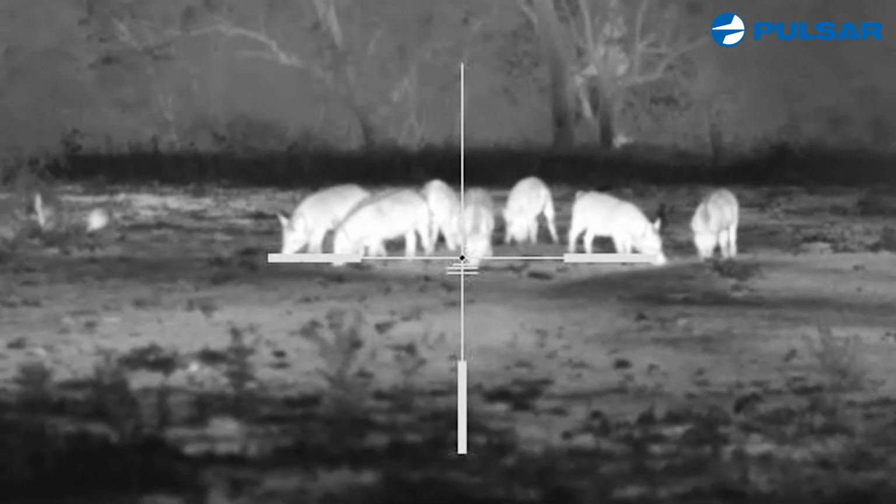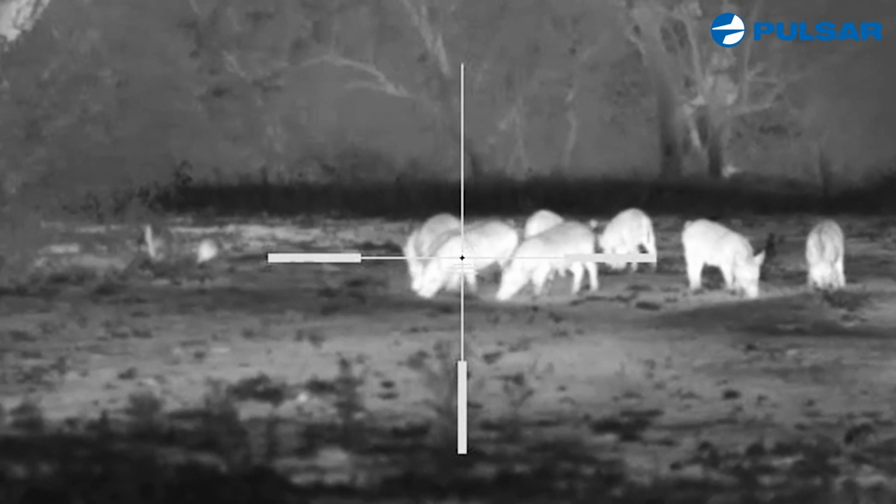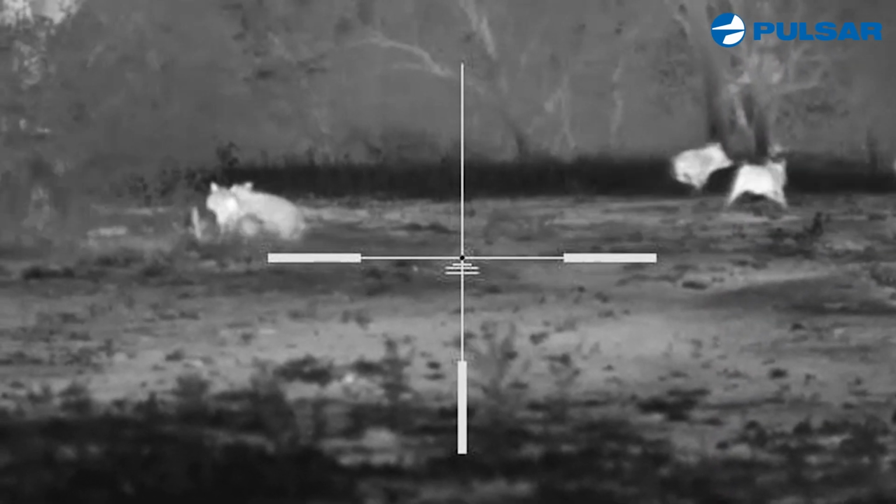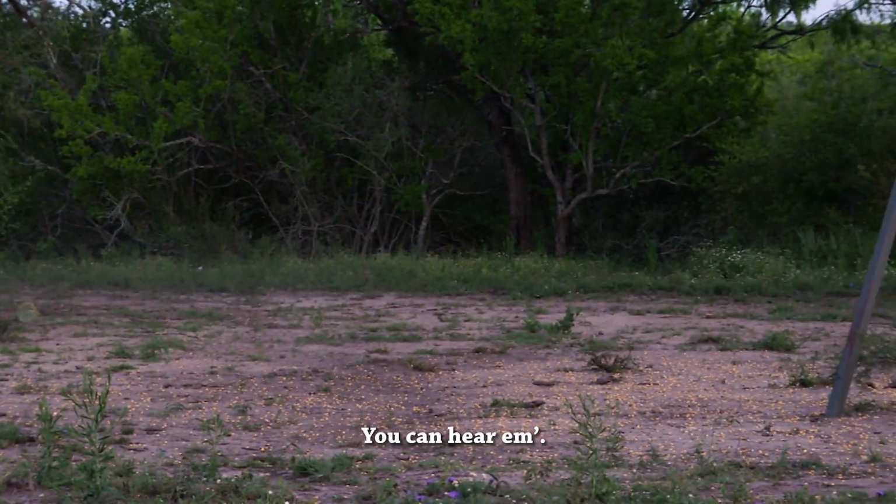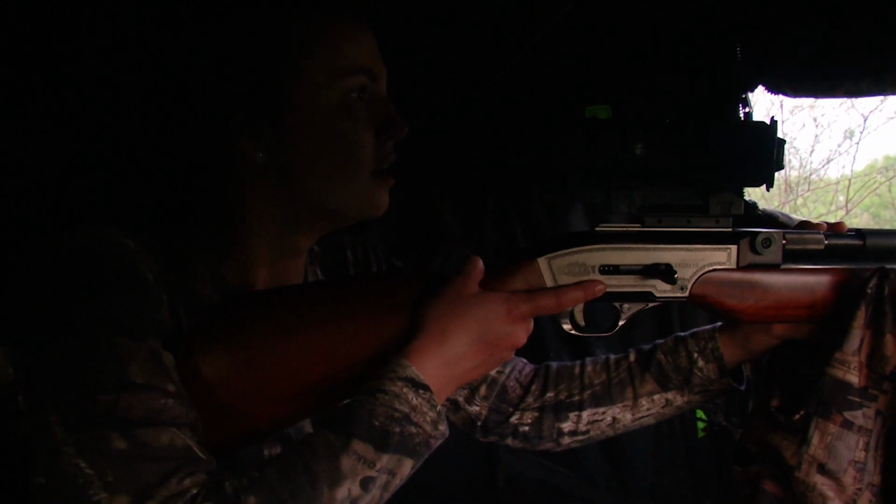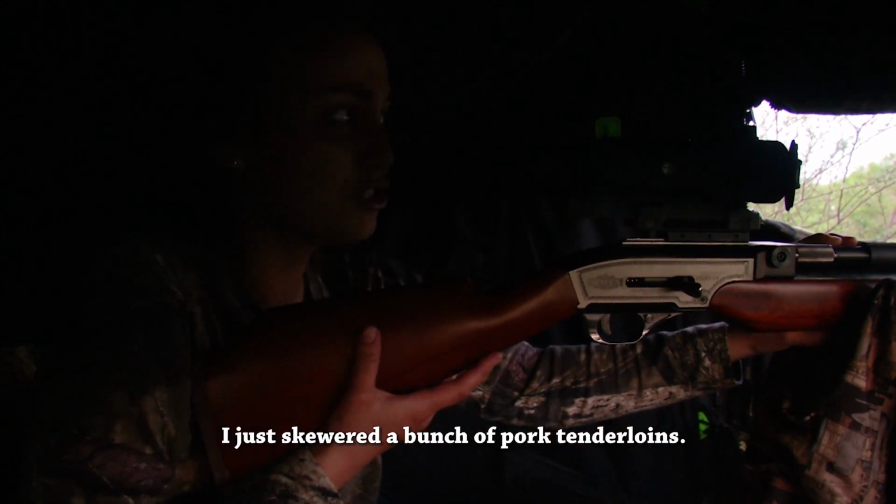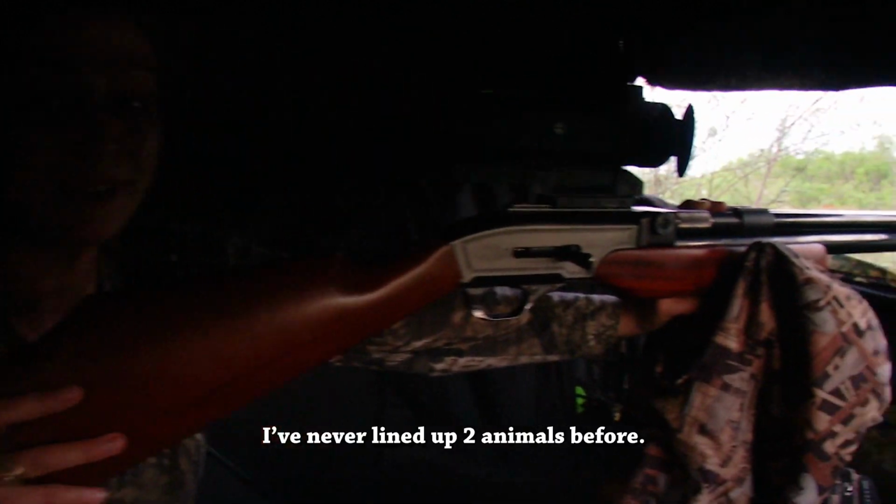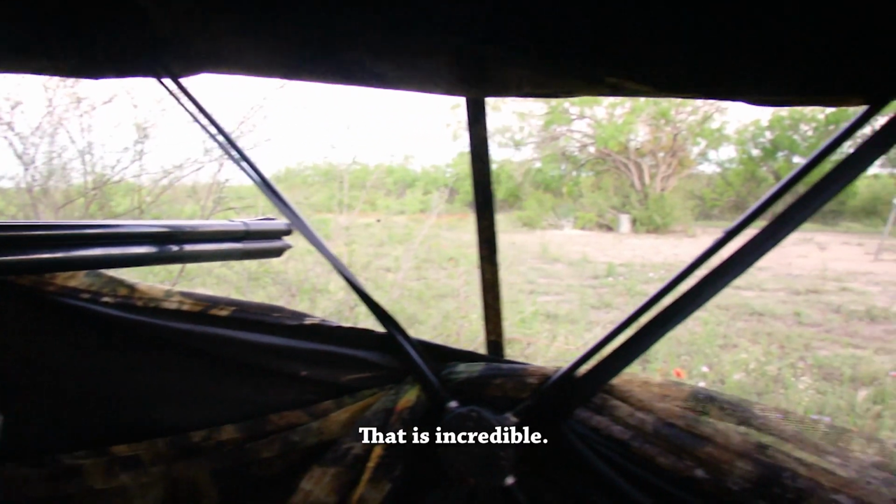Okay. Ready? Skewered a bunch of little pork tenderloins. I've never lined up 2 animals before. That is incredible.